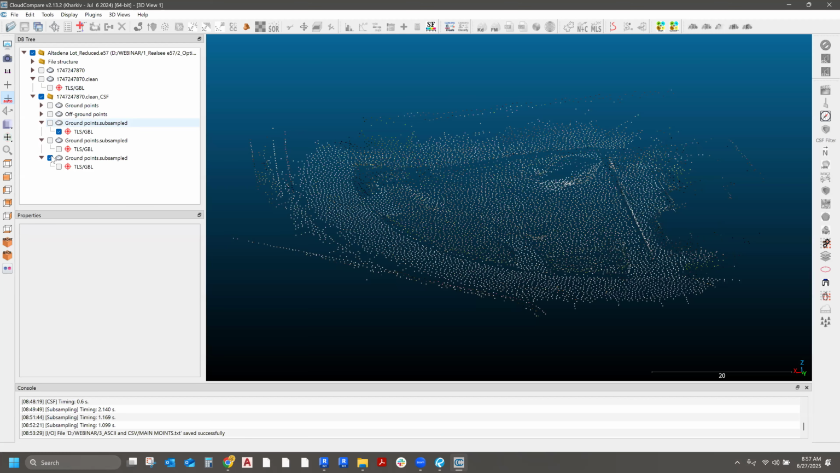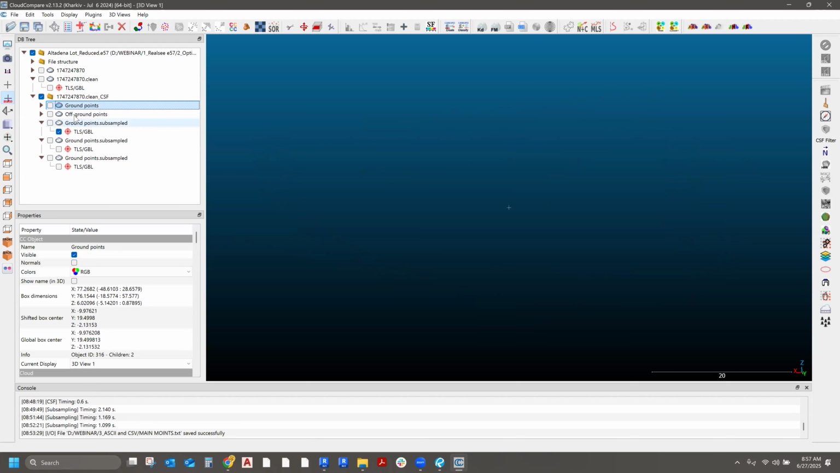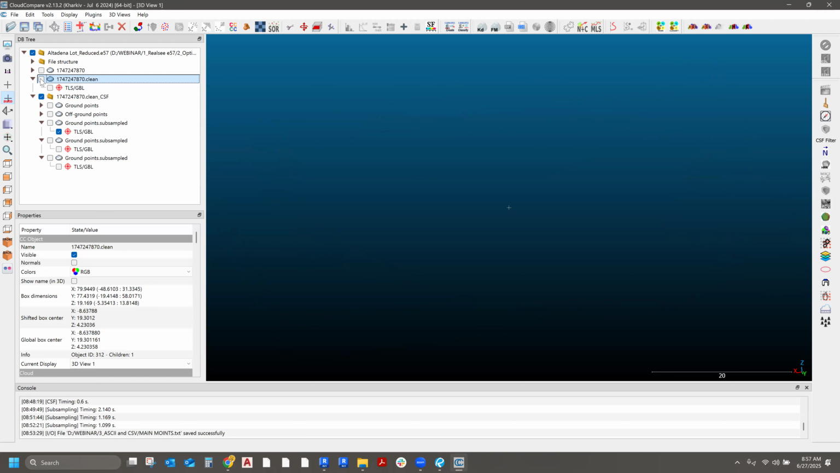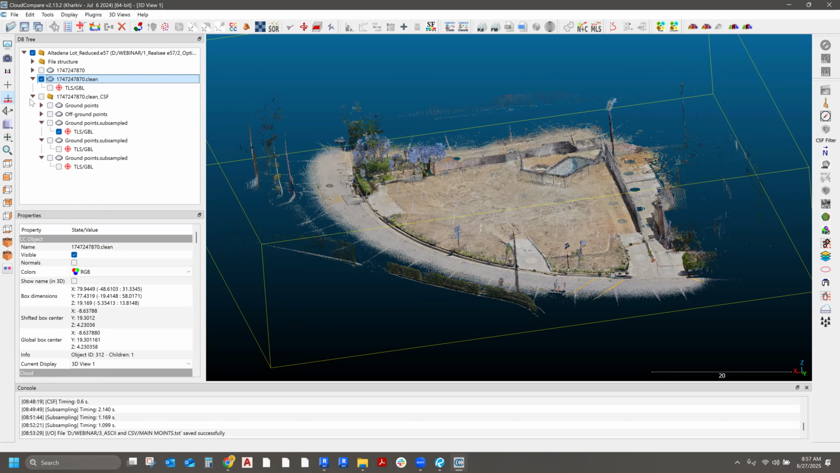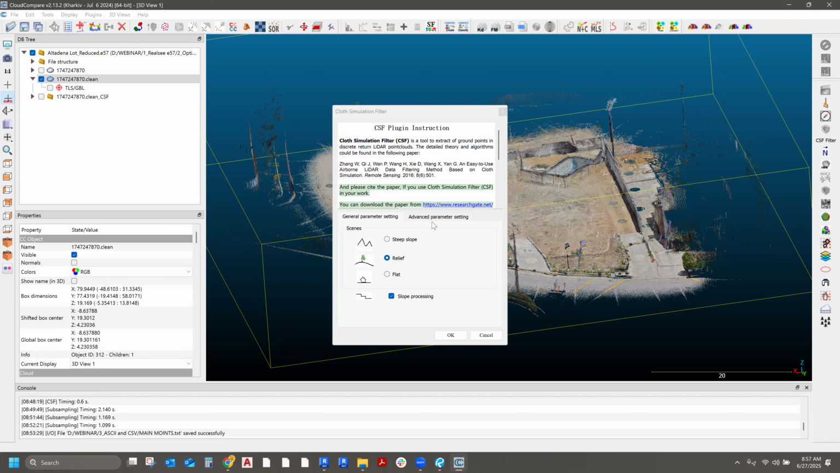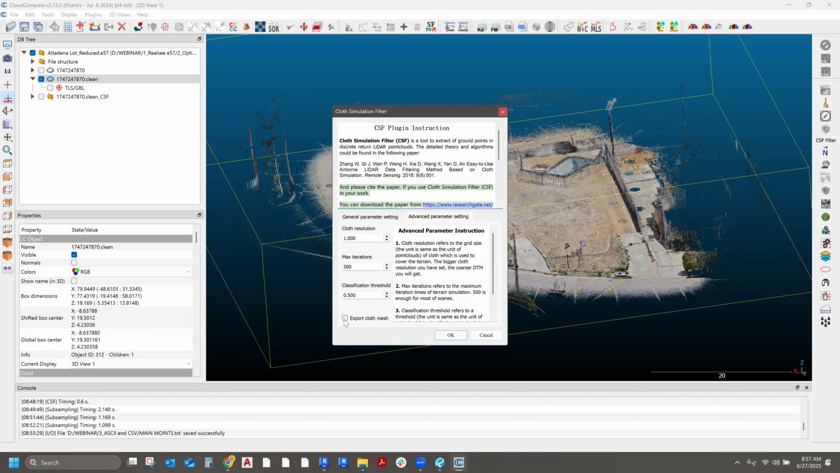If you have a really, really big area, what I would suggest doing is, in this process here where I did the subsampling, I would have done this instead. I would have gone to plugins, CSF filter, and this time I would have clicked on this export cloth mesh.